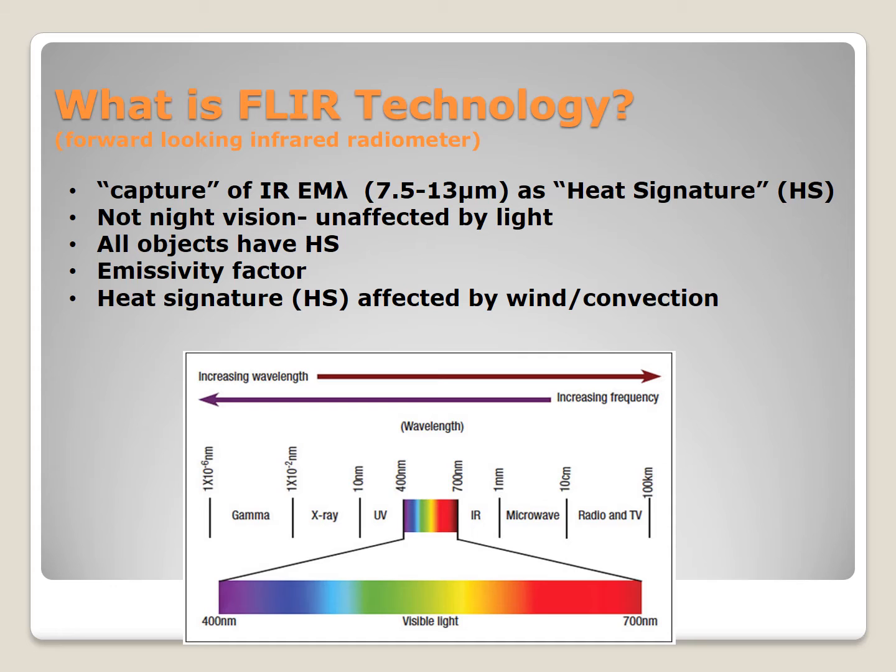If you were out on a full moon night or a no moon night, it would not change the images that you see because they are reflective, so to speak, of heat signature. All objects have a heat signature because all objects have an emissivity factor, and that's really the capacity of any object to radiate that heat. Some objects have a high emissivity factor, some don't, but most objects retain some amount of heat. If the surface gets warmed by the sun, they give off that heat until, of course, time has passed. And since we are talking about a heat signature, you can imagine it's affected by wind and convection.